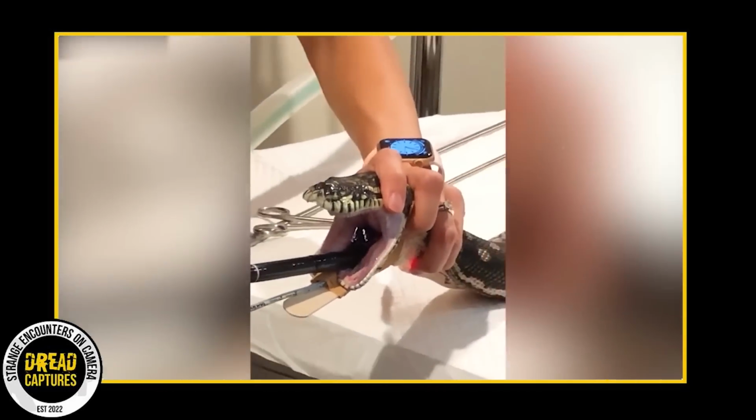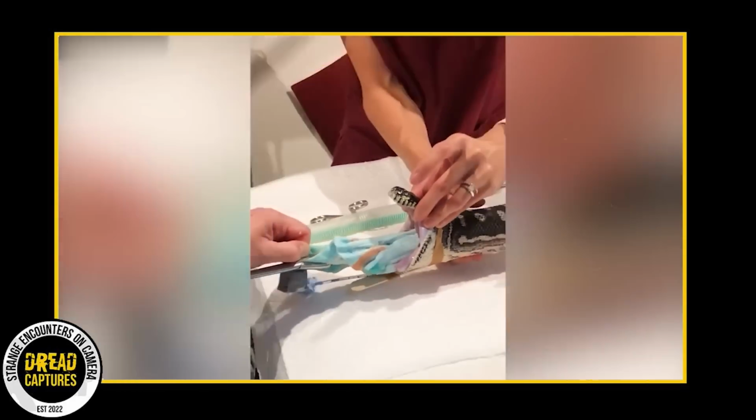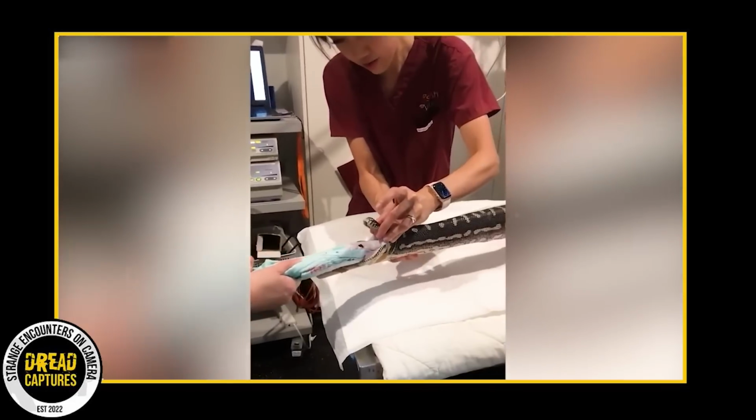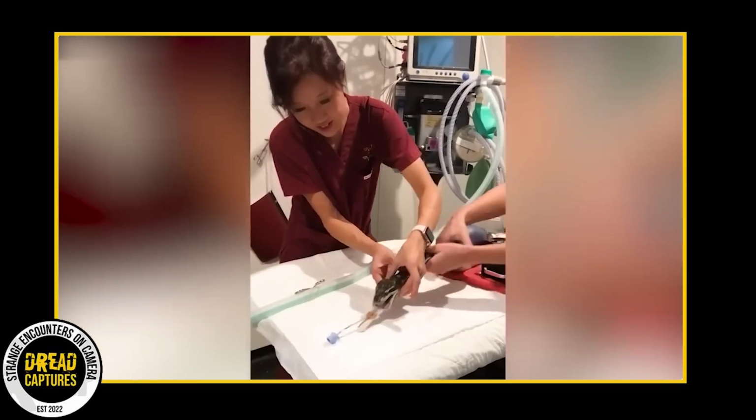This video is pretty wild. There's a python that was really hungry and ended up eating a towel of all things. The towel was a meter long? Lucky for the snake, vets got to it in time to help it out.